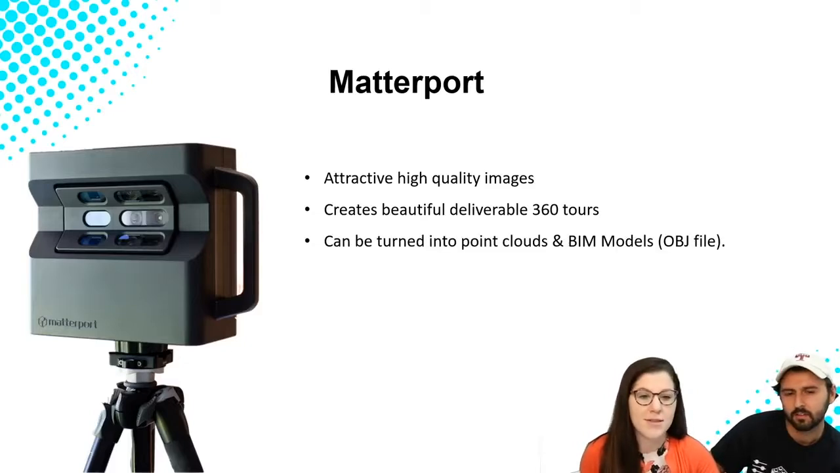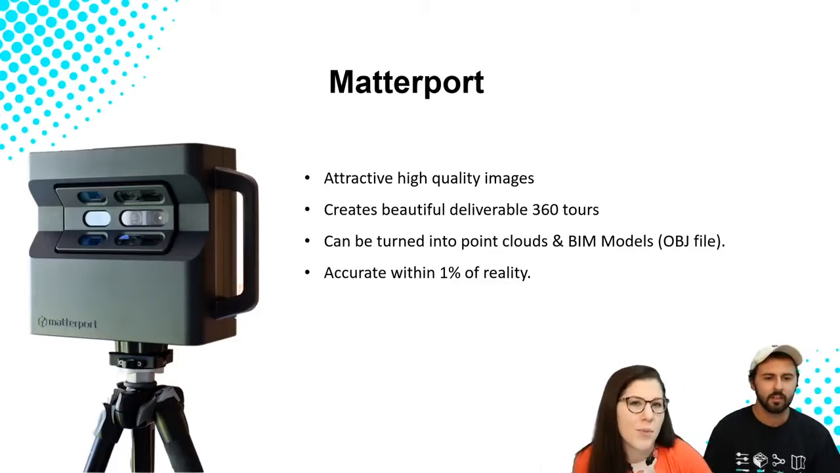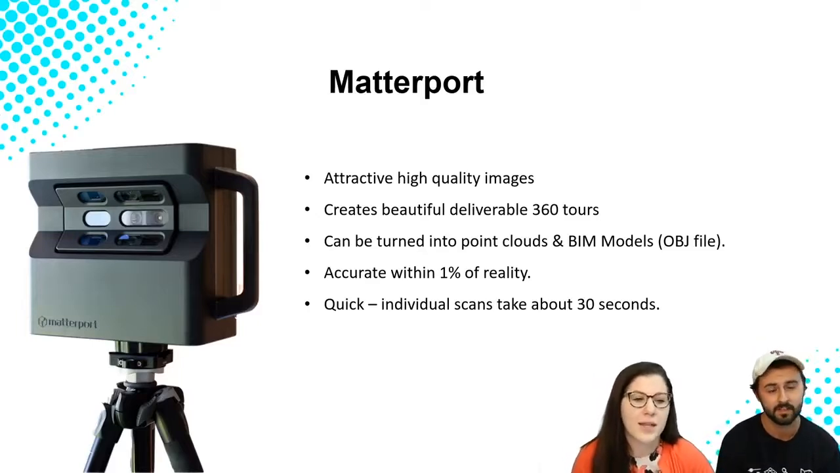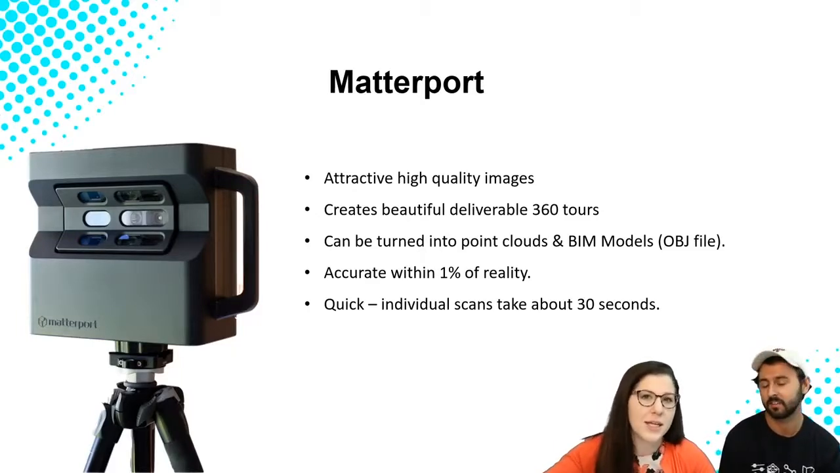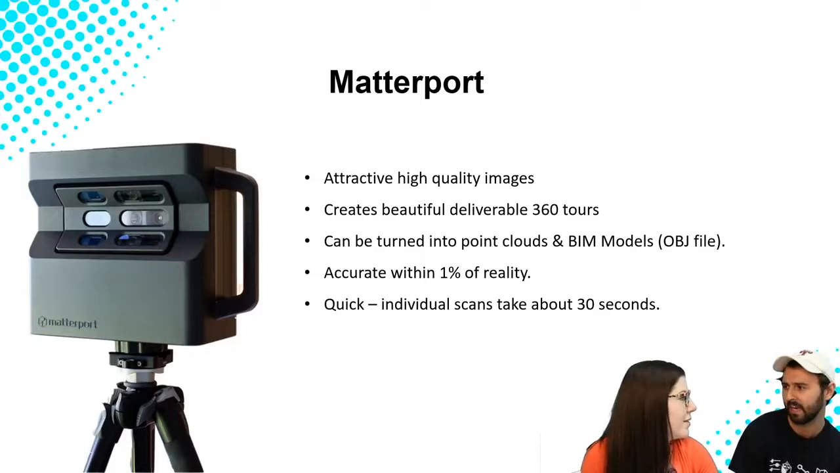And it can be turned into point clouds, so it's completely usable as well. It has an accuracy of within 1% of reality. It's quick. You can do individual scans that take about 30 seconds each. Which is really nice. I mean, a 2,000 square foot house, you could scan in an hour and a half with the Matterport and have the entire building captured.